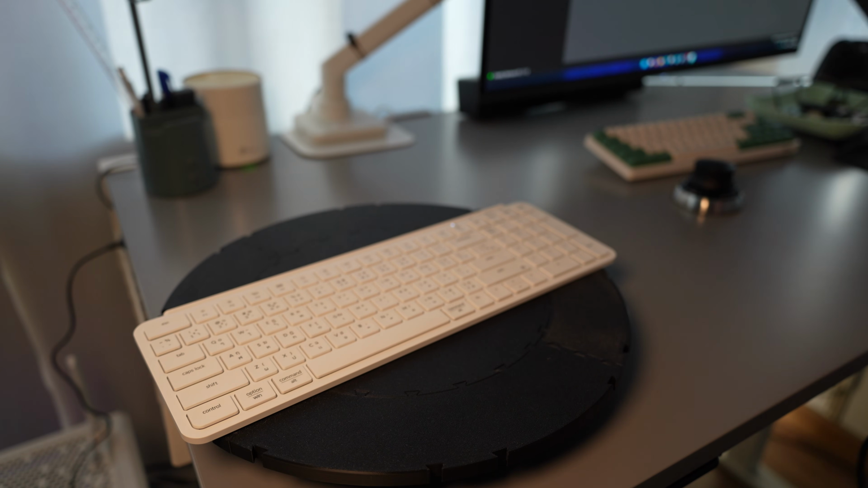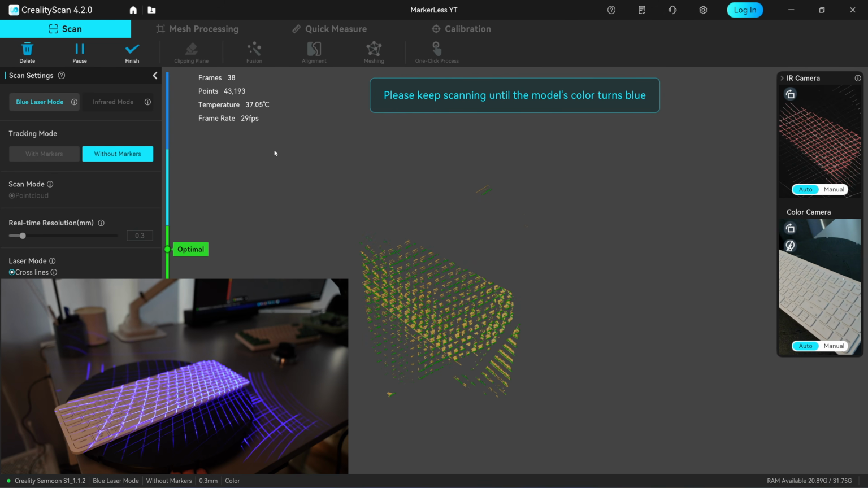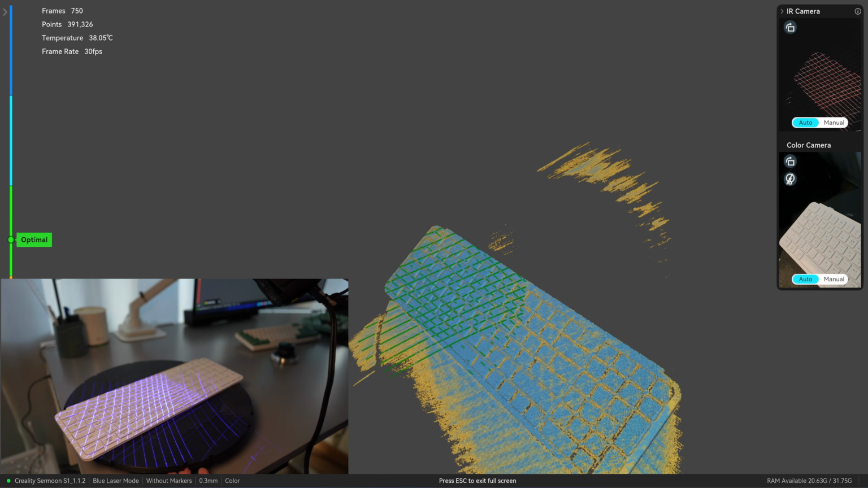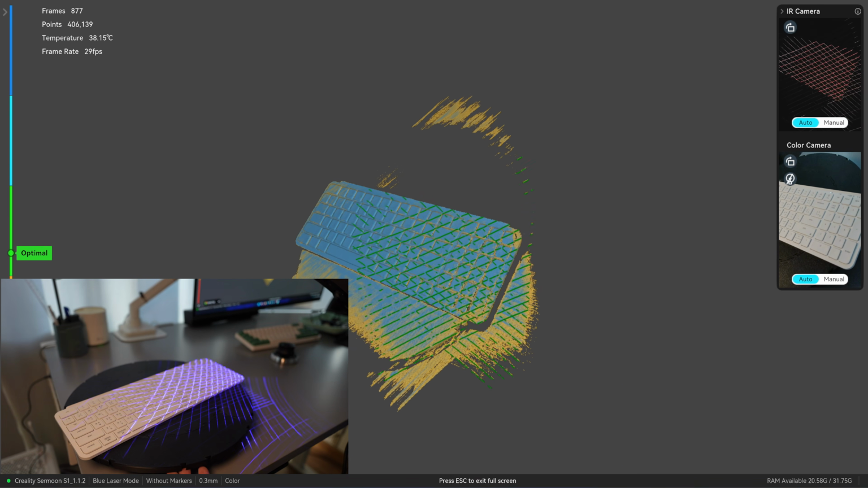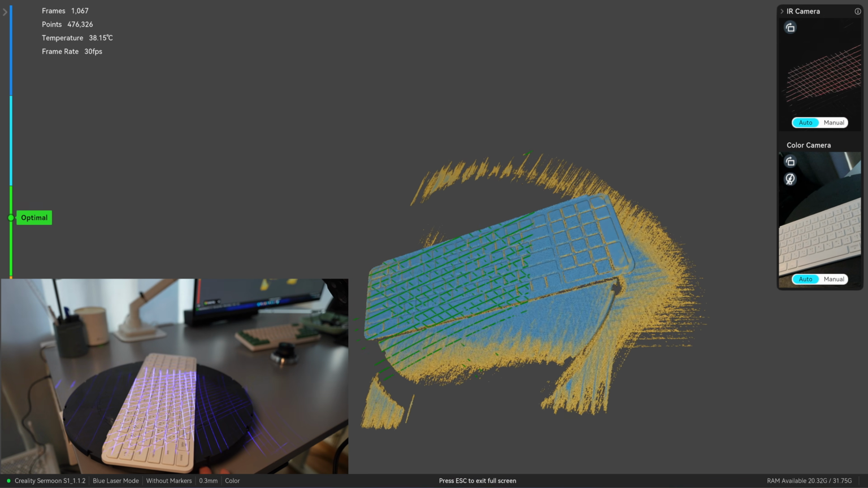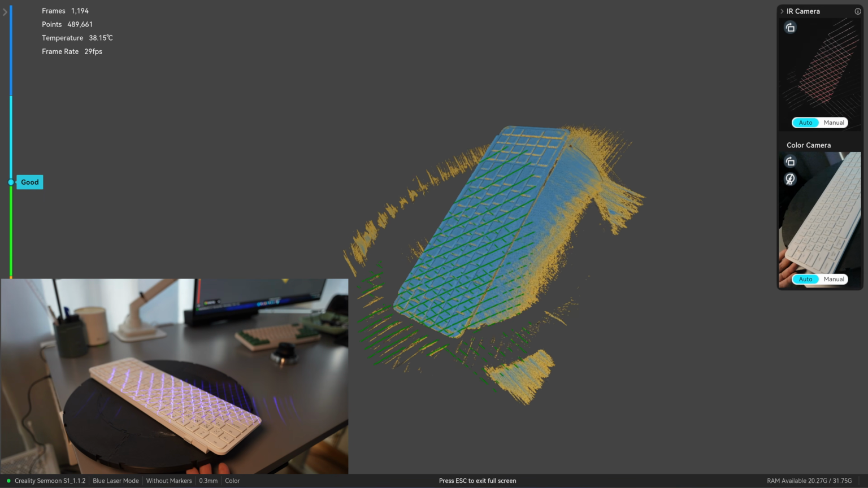Next, I will scan this low profile keyboard. It looks almost like a flat plane with only shallow 2mm protrusions. Surprisingly, it tracks even better than the high profile keyboard. That's because the crossline laser reaches beneath the keycaps, capturing more surface for reference.